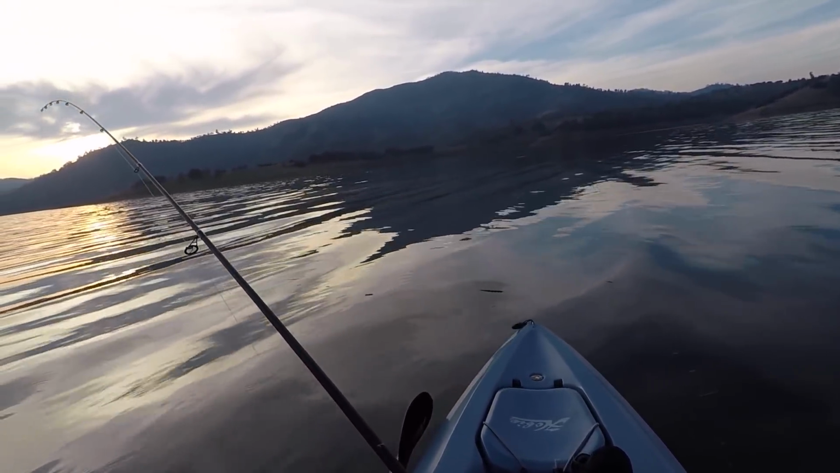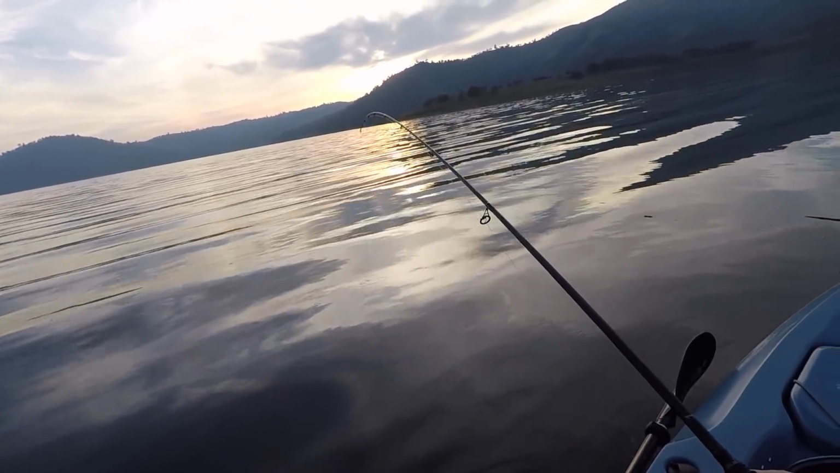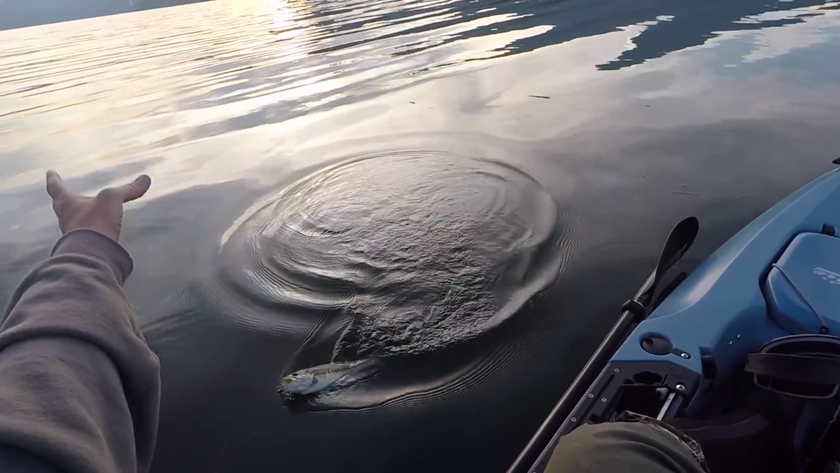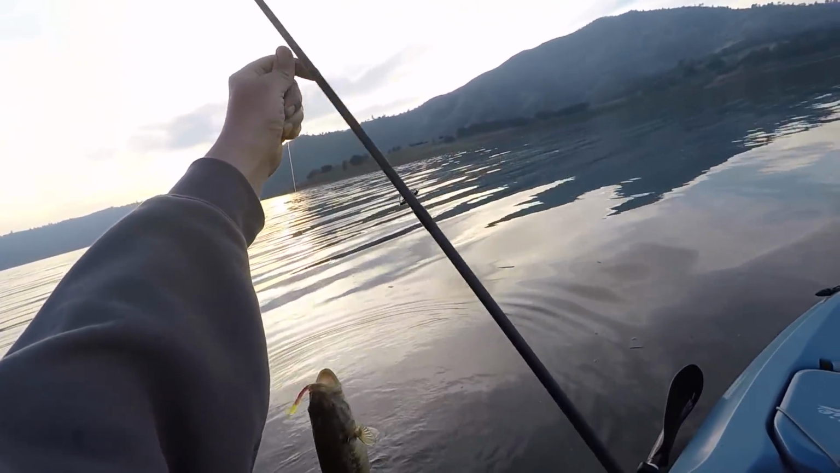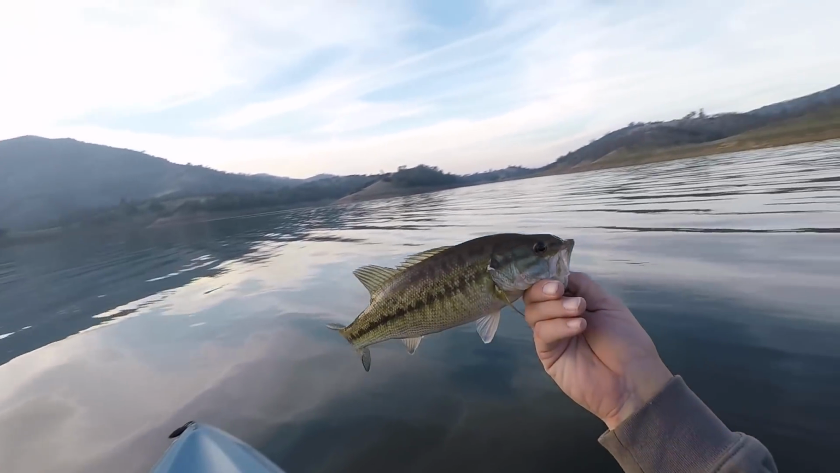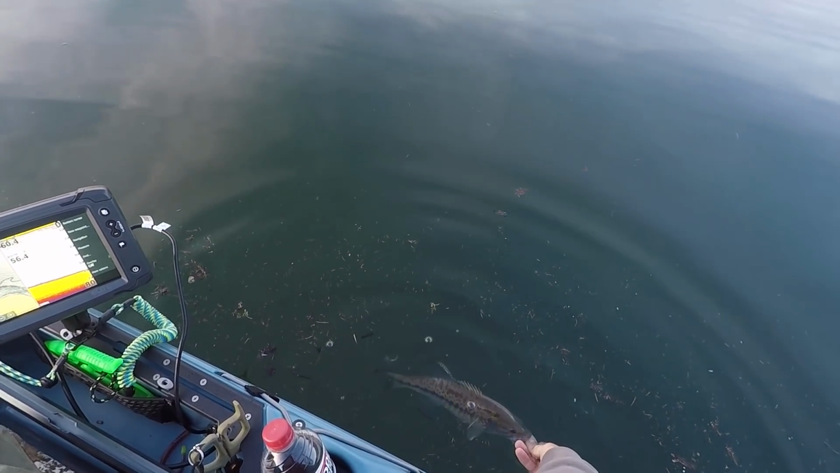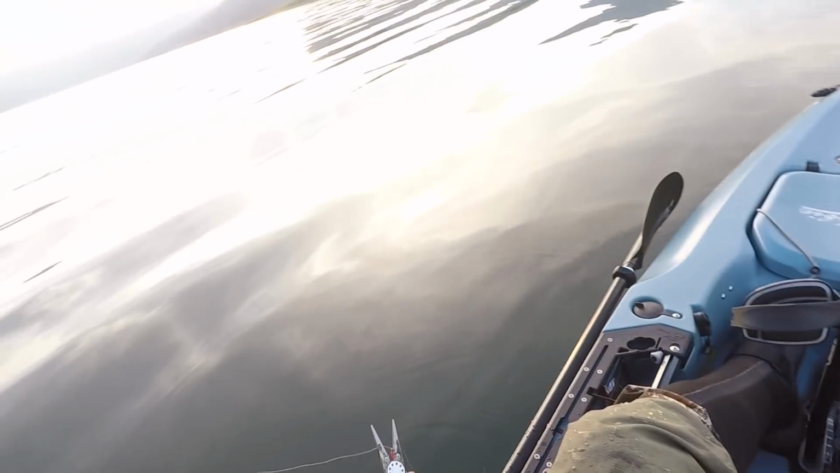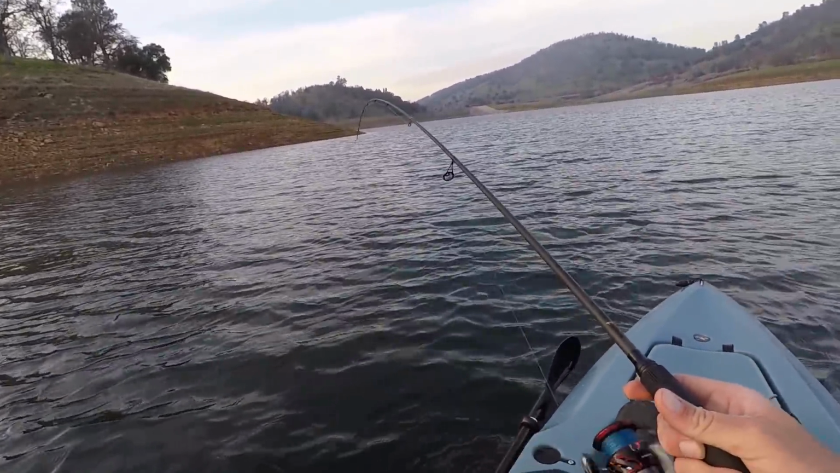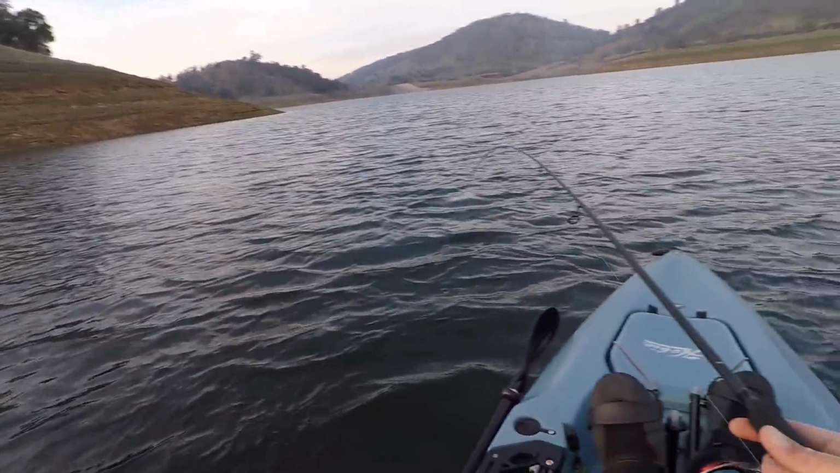Just doesn't have the weight. Kind of a little bit smaller in this area. Pretty fish. All right, little dude. We will see you later. Man, they're fast. All right, we got it. He don't feel too big, but it's a fish.